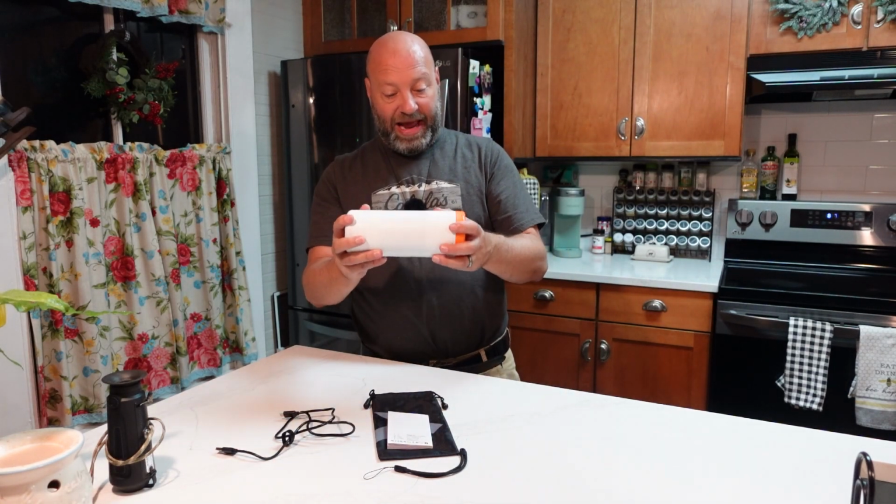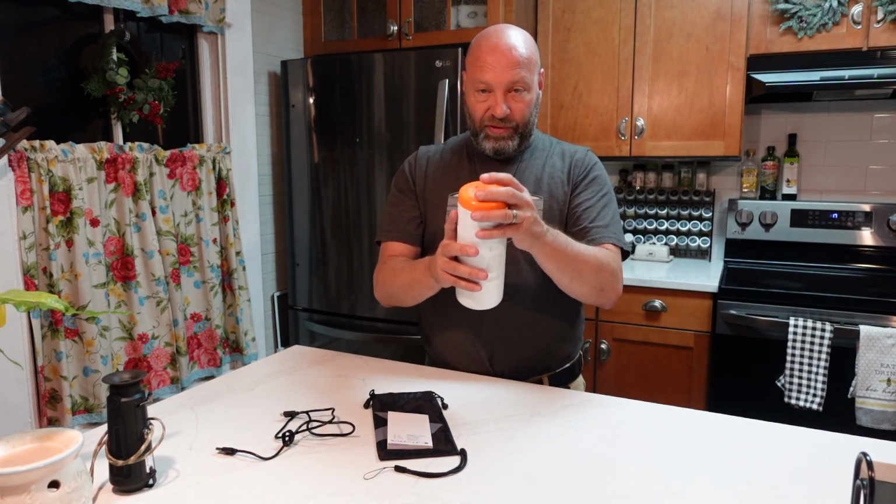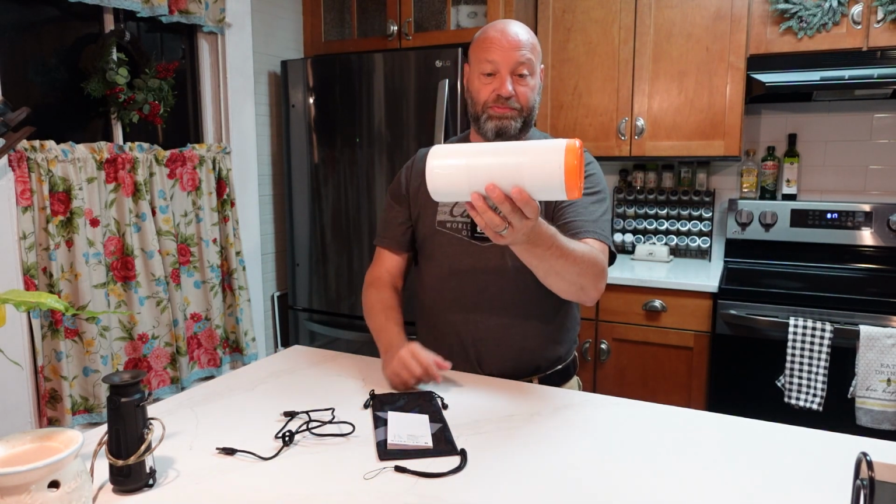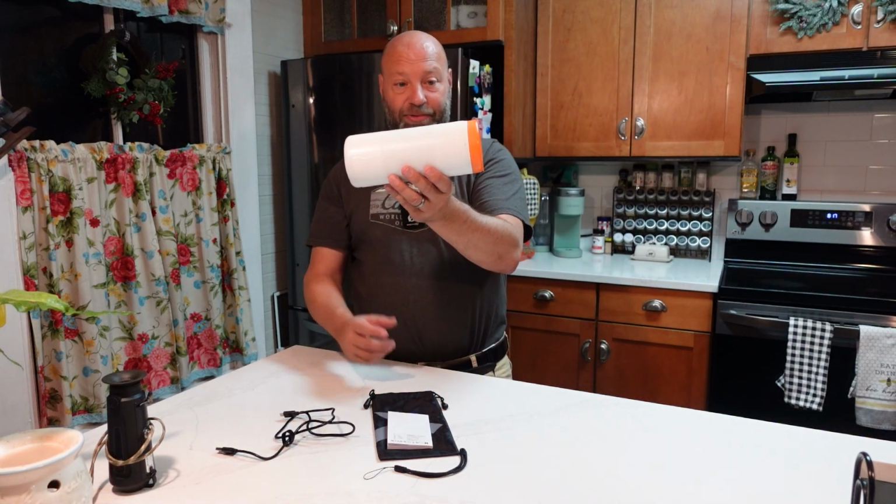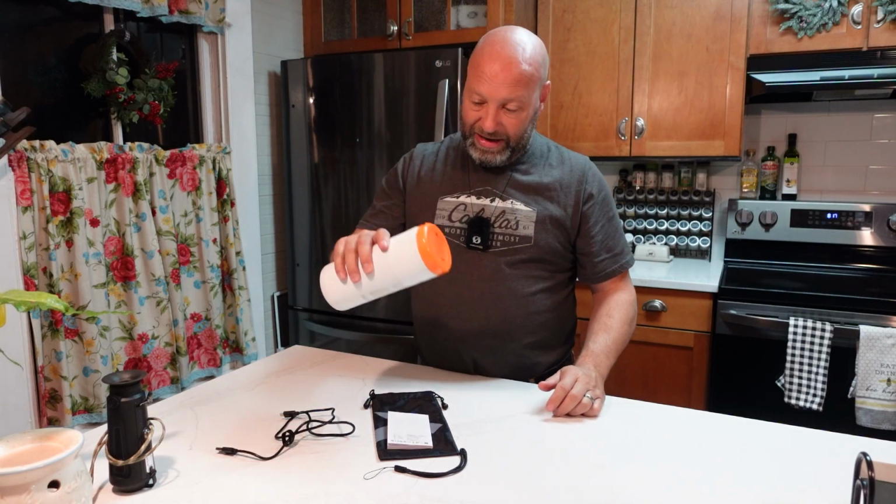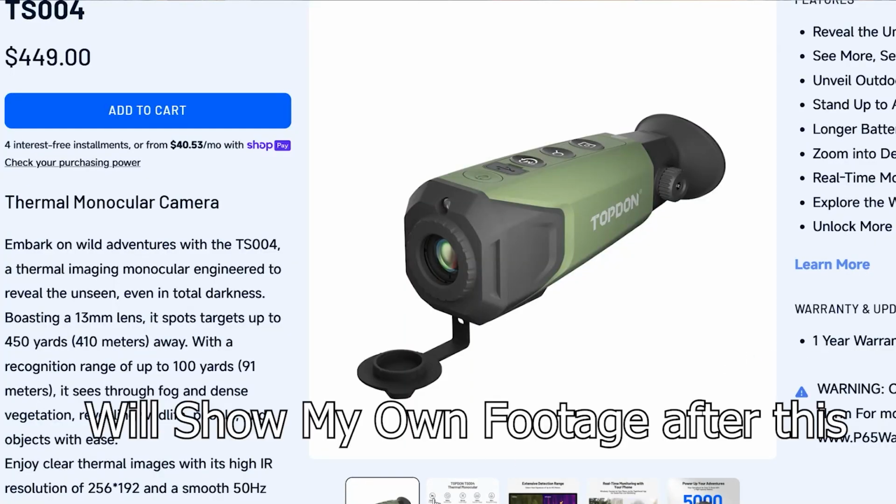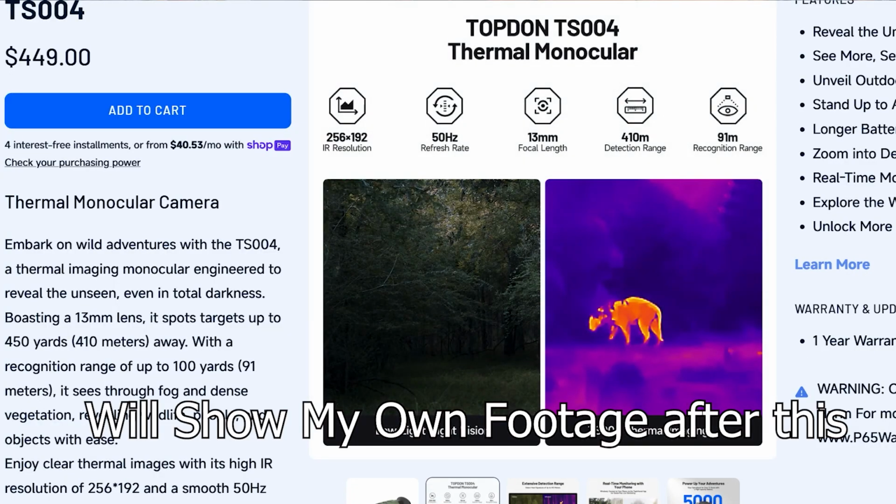This is just a protection for it, which is also going to keep the eyepiece from getting folded over, crushed, beat up, things like that. It's just perfect. Fits right in there like a champ. Little bit of wiggle room, just a smidge. This is it right there, and I throw this right in the bottom of my pack, and I have it there for use. Now what we're going to do is jump into the computer so I can show you this thing real world.